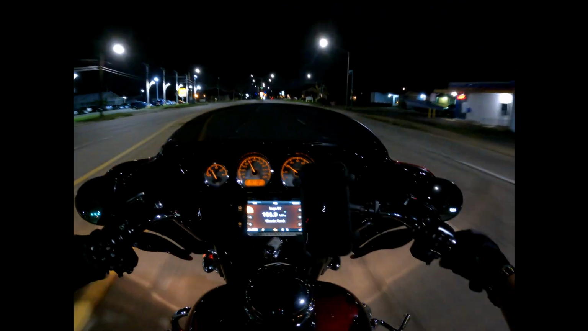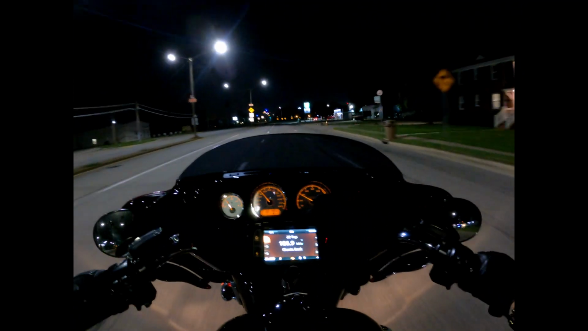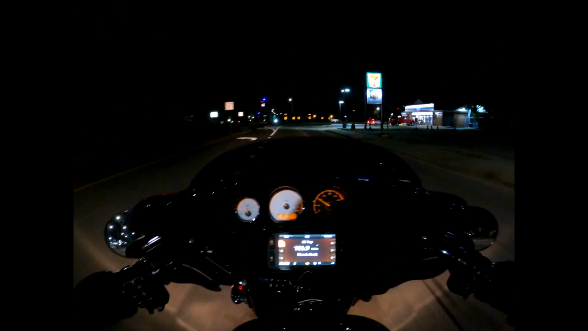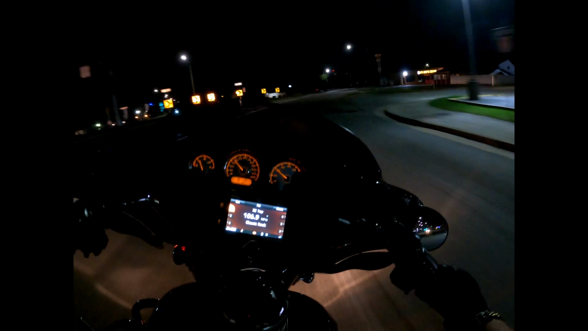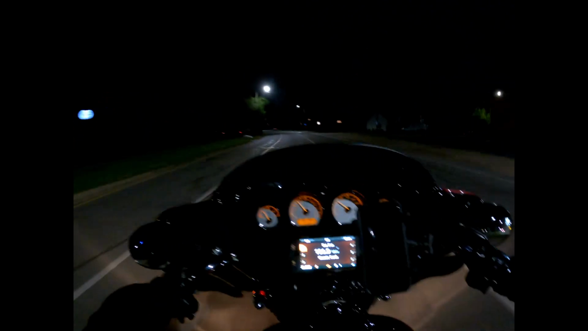A few small businesses down here. There's apartments in there. There's a bar right here, the sports bar. Well, tavern, sorry.